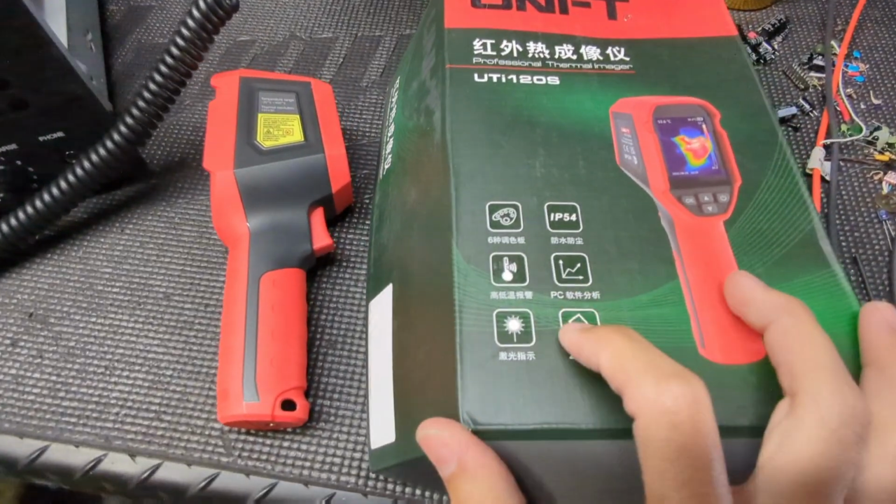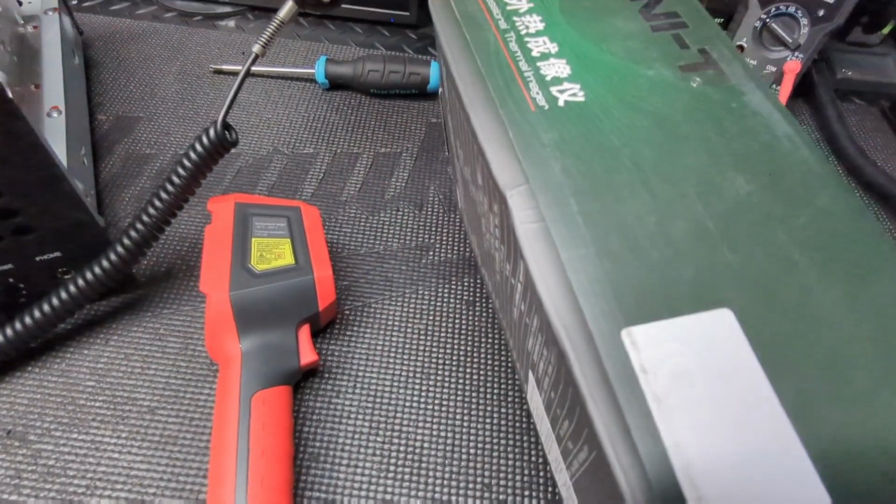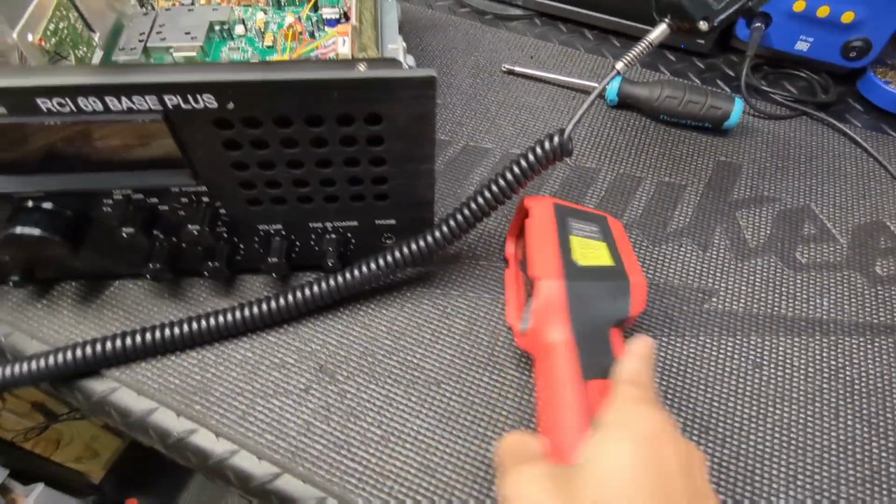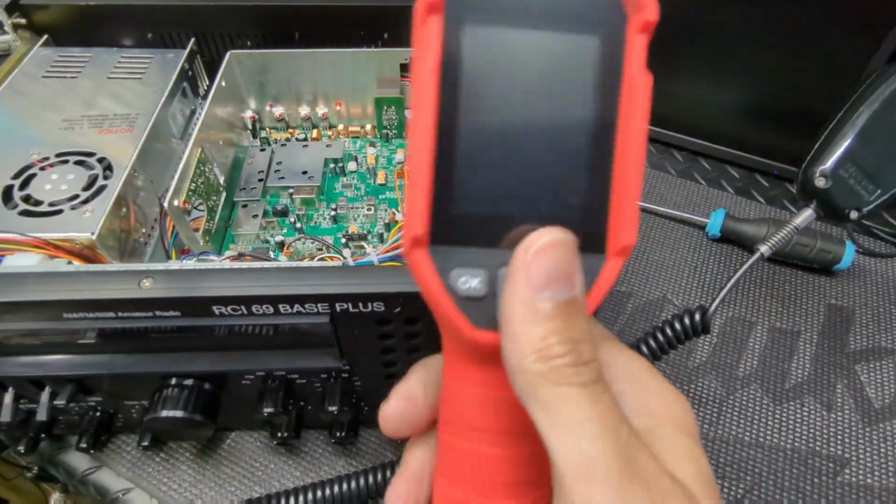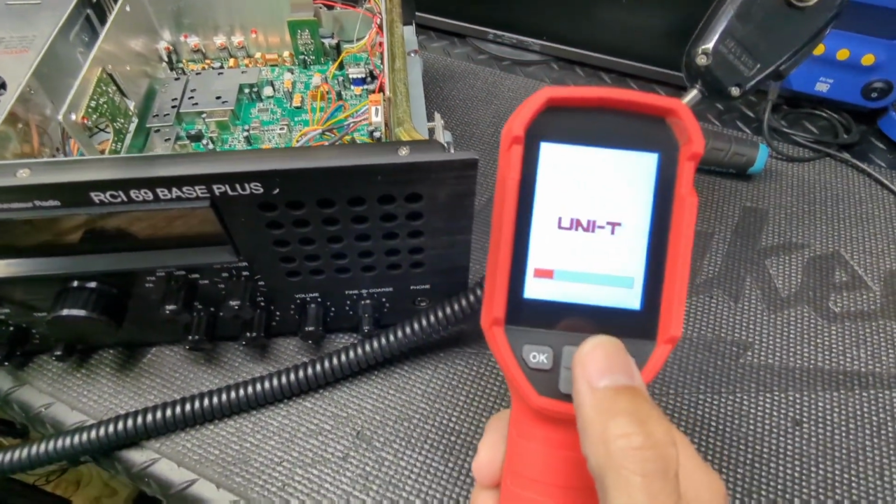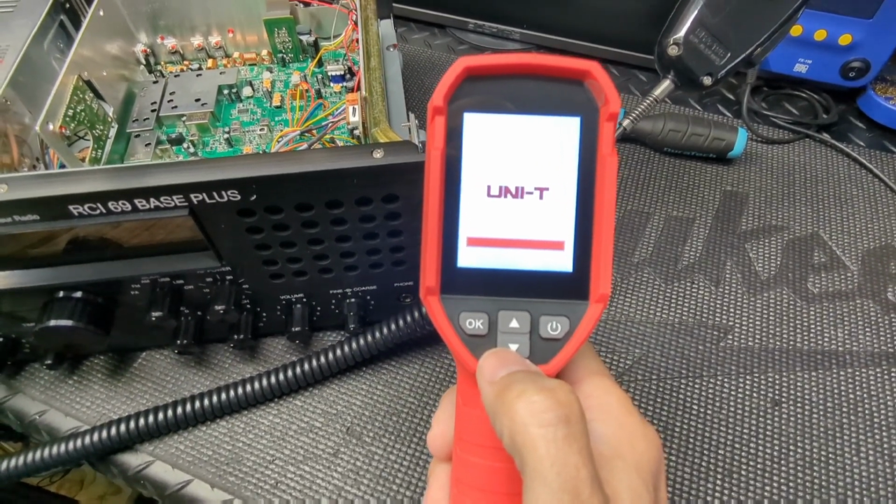A couple of features here on the front. They're not really in English, so it's kind of hard to tell all that. But let me power on the unit here, and I'm going to show you where this just came in handy for me, because here's something I didn't think about. So let me turn this on. It loads up.